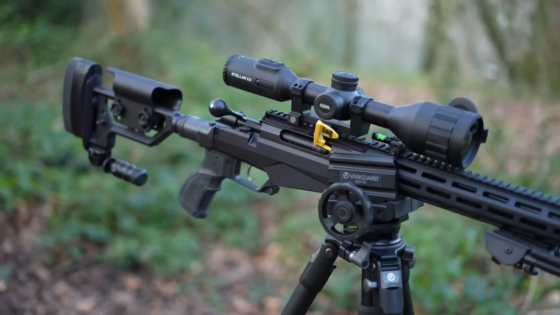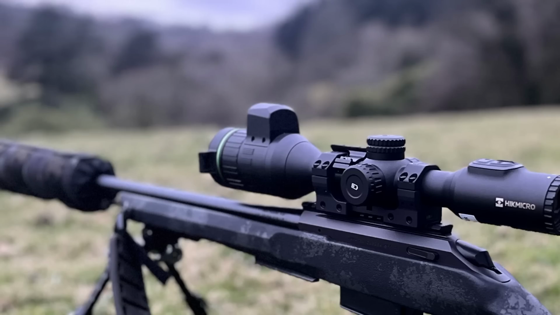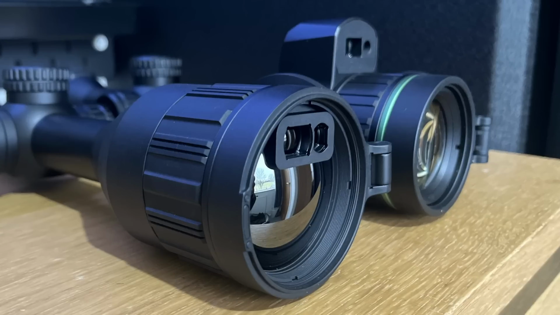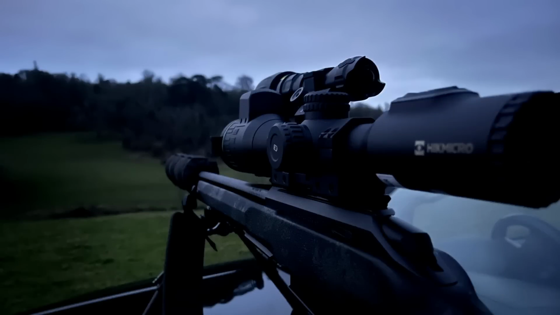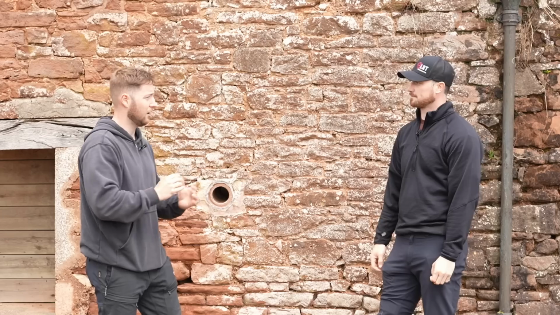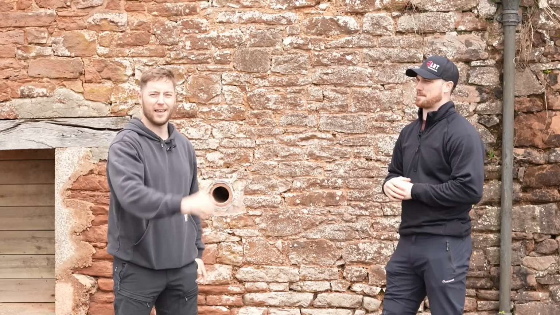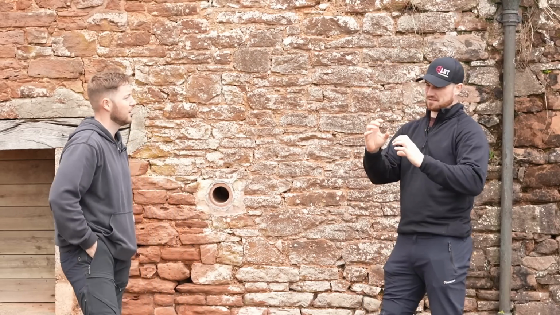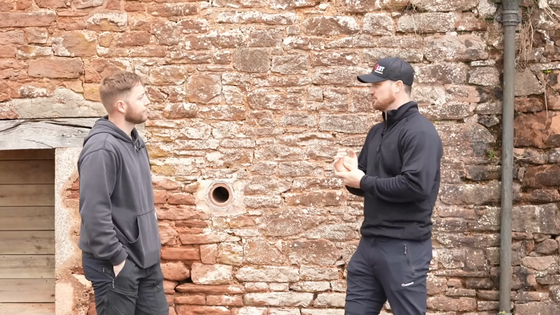So one thing I'm not that big a fan of is the LRF on top of the optic itself, rather than being integrated into the objective lens like some of the higher-end or newer sights. It just means that when you mount a torch, like an IR torch, you either have to get a really big bracket, so then your rifle ends up being like this, or have it offset, and that's a bit of a frustration. Yeah, no, absolutely. They could have mounted it on the side rather than the top, but I feel that frustration.